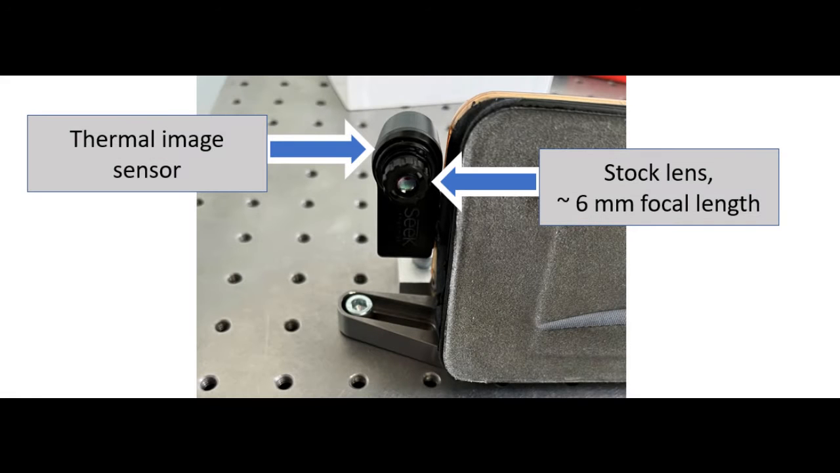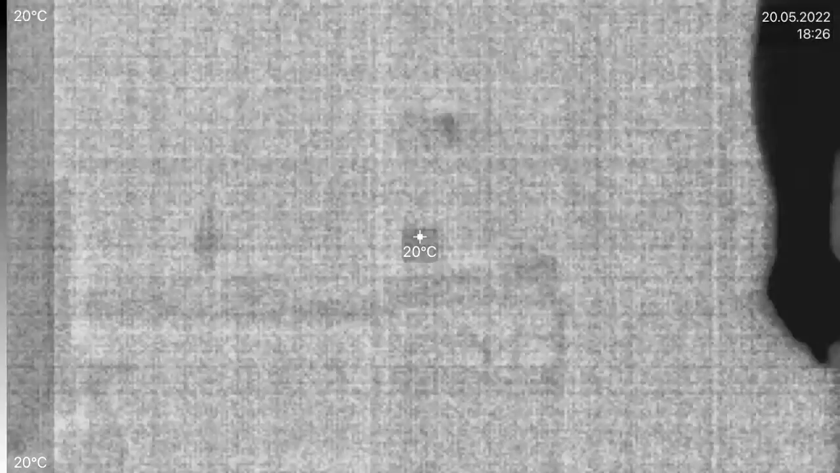As you can see, the camera is clamped on the optical table, and the wall obviously also remains stationary. So from video to video, the only thing that actually changes is the type of lens that I'm using. Okay, so this is the video with the stock lens.